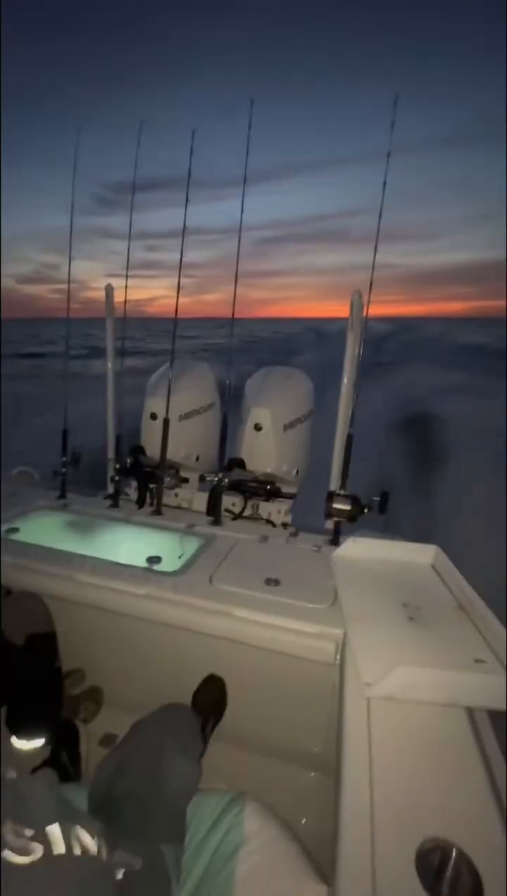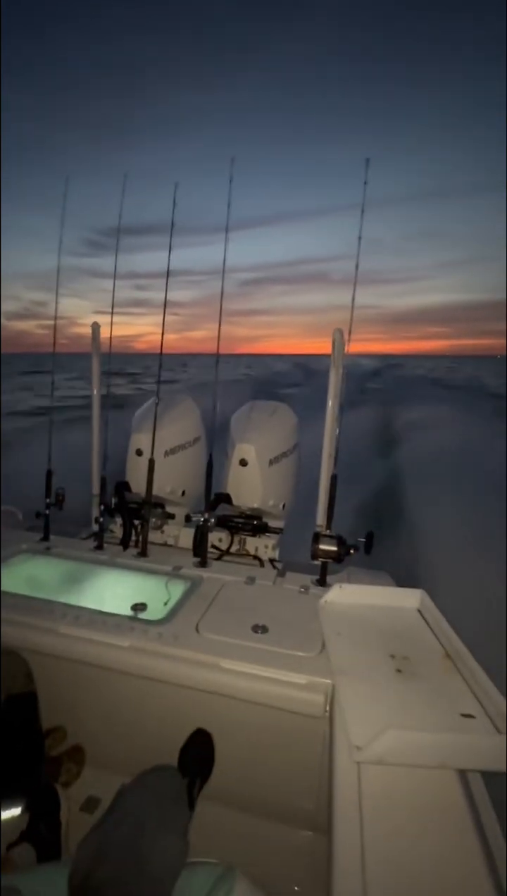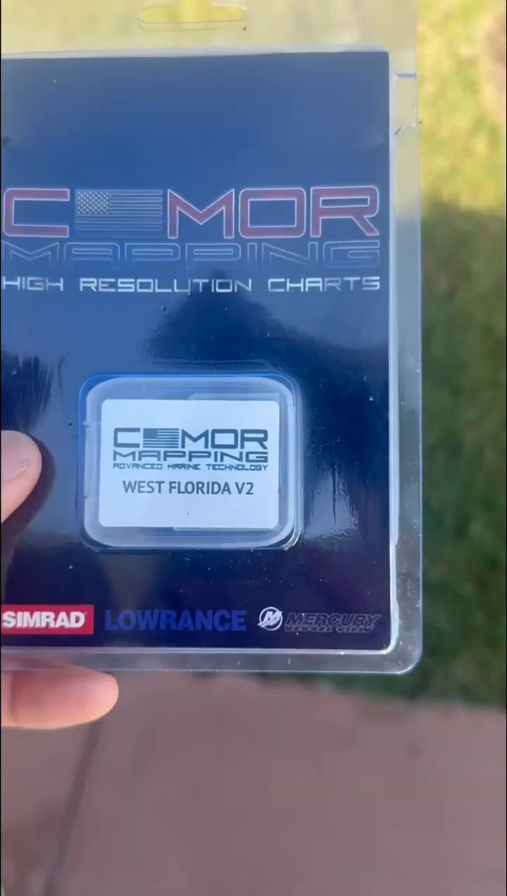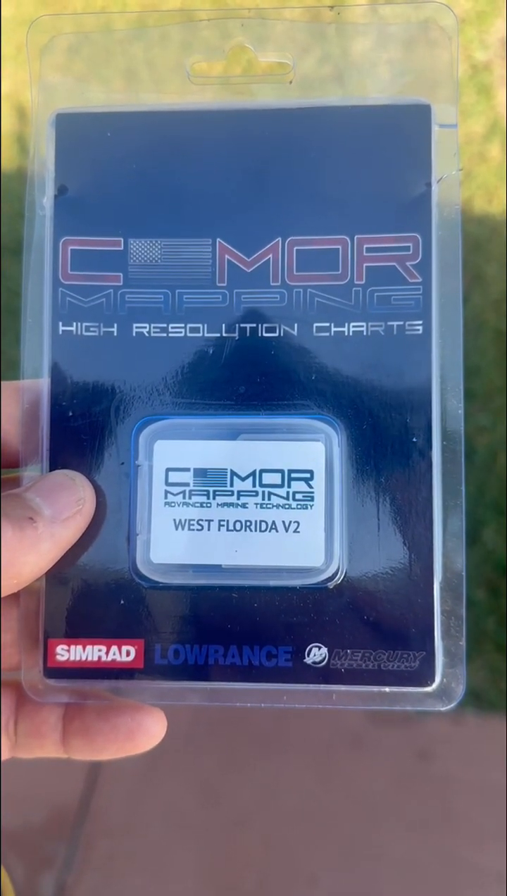Lately, as many of you know, my new frontier out here is to get out to the Middle Grounds, run out 100 miles out in the Gulf, and there's this big area of structure out there called the Middle Grounds. Well, I ran into a guy who told me about Seymour mapping. Basically, it's a mapping chip that you can buy. The nice thing is it's super easy to install. You can put it on your Lowrance units. I got a buddy that's got Simrad units.